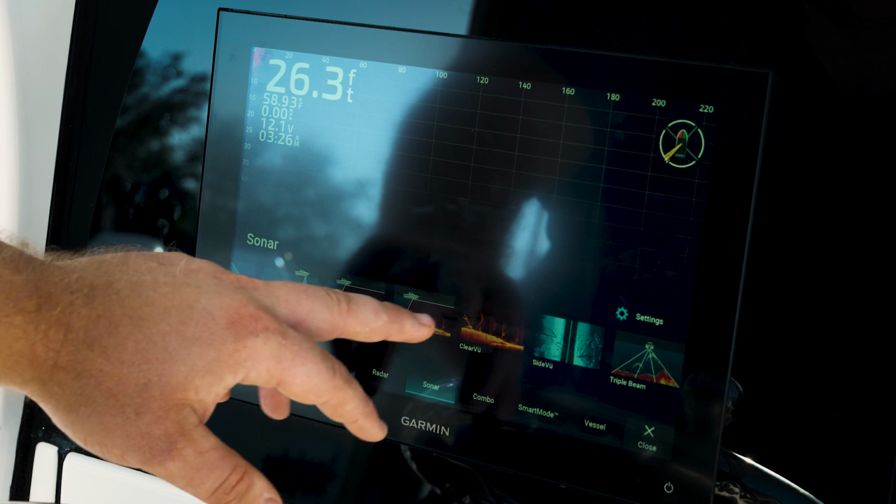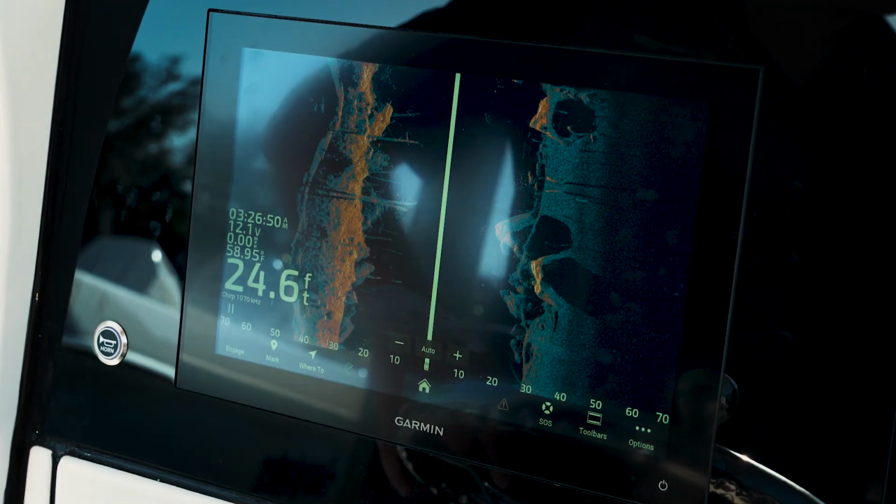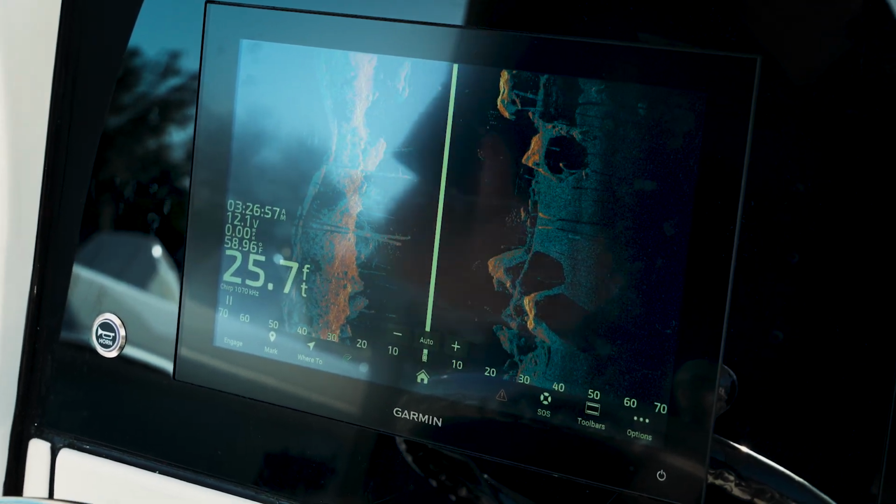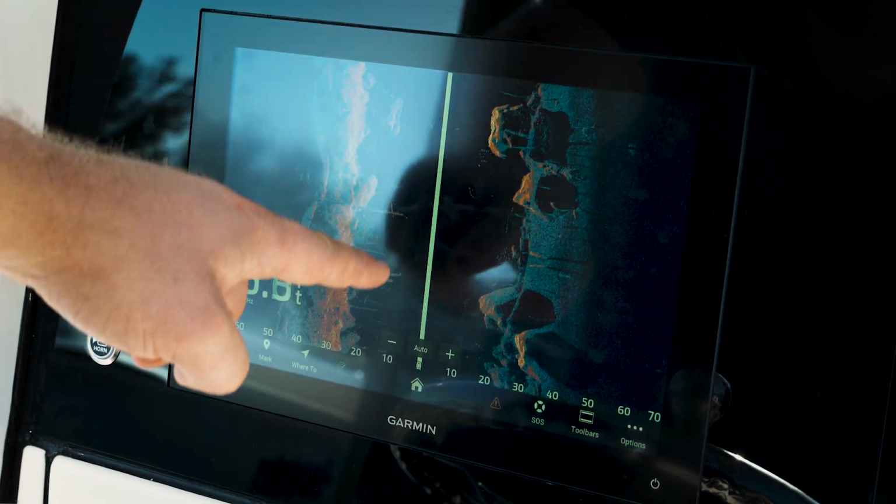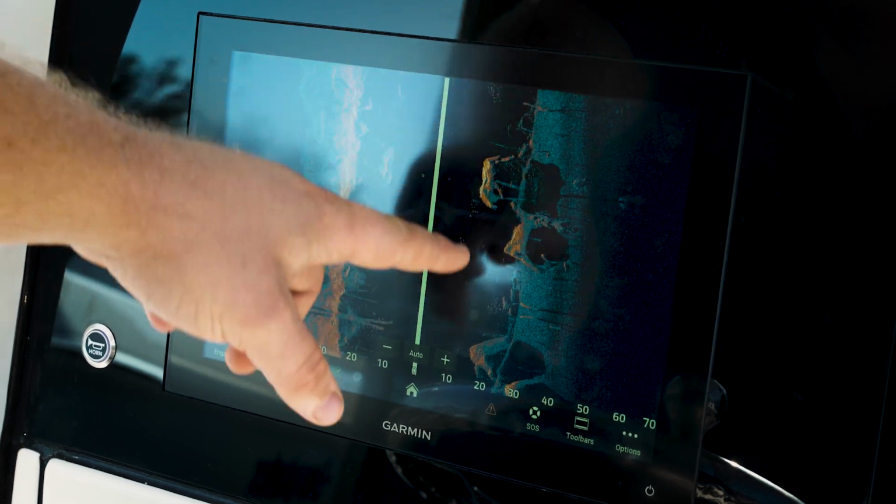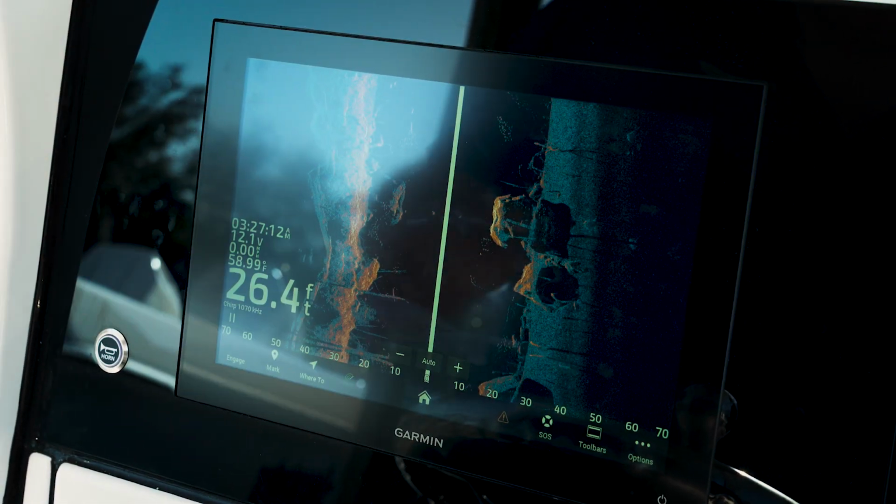If I go into another good view, commonly used is going to be our side view. Let's say you're trolling for the day, or maybe you've stopped and you don't know which side of the boat you want to cast out of. This gives us a nice top-down view where the center line is going to be the keel of your boat. And everything that you see on either side is going to be a live image of what you're going across. Again, this little bit of confetti are going to be little schools of fish with a good clear image of what's going to be on the bottom.